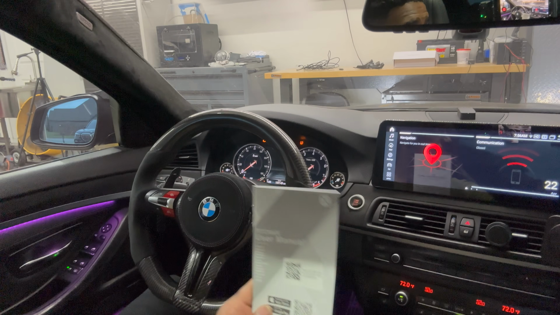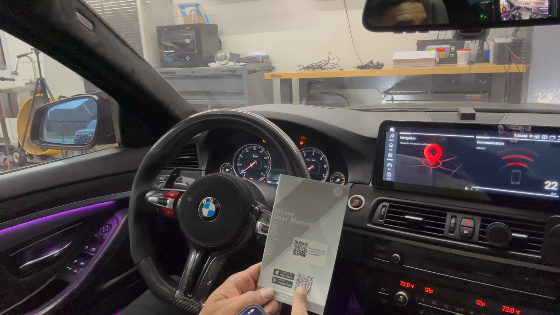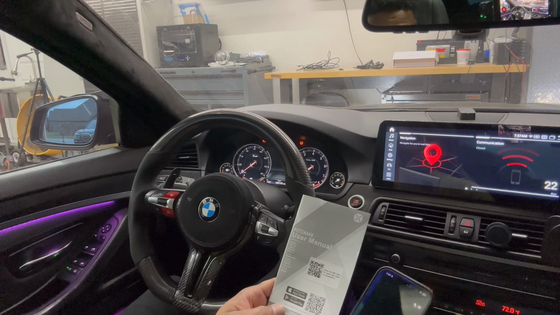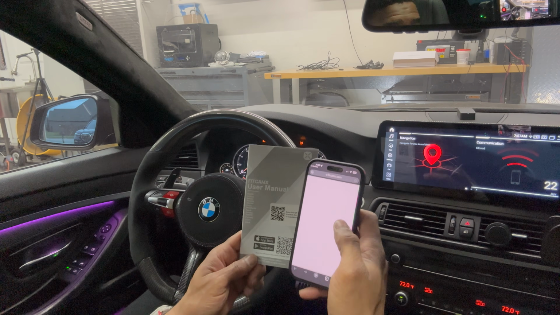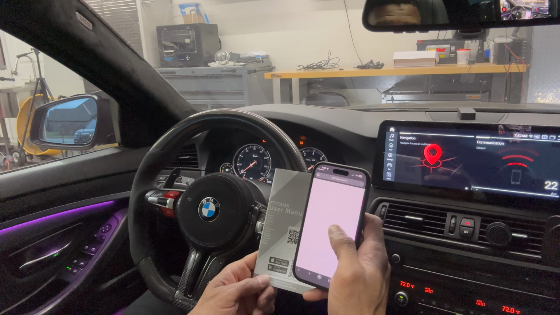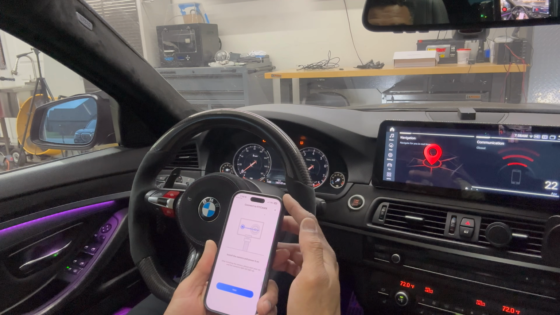So the first thing we're gonna do is take our user manual and go ahead and install the new Fitcamx app. There is a QR code for the app right here, or you can actually just look for it at the Apple Store. I'm gonna go ahead and use my cell phone here to get that app. So we'll get that downloaded real quick, and then once it is downloaded, I will walk you through the installation process.